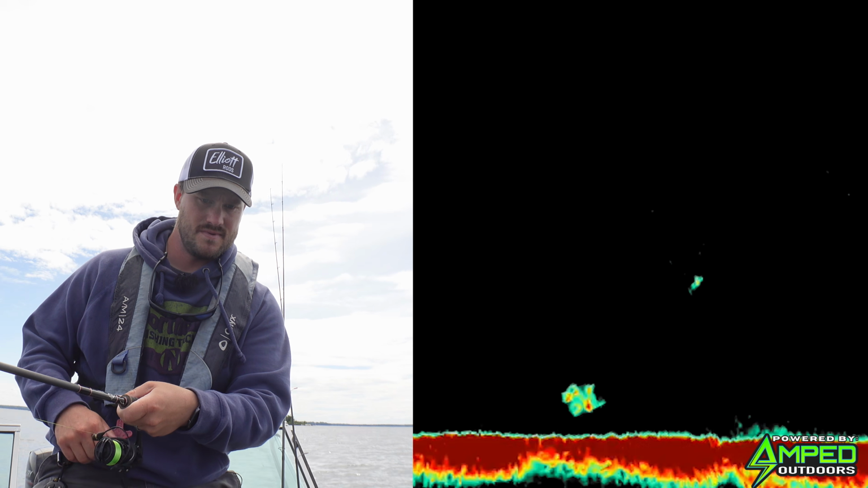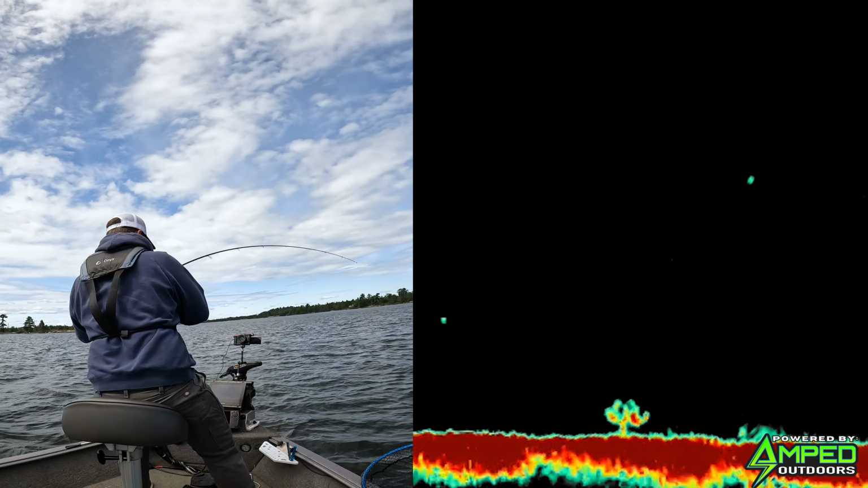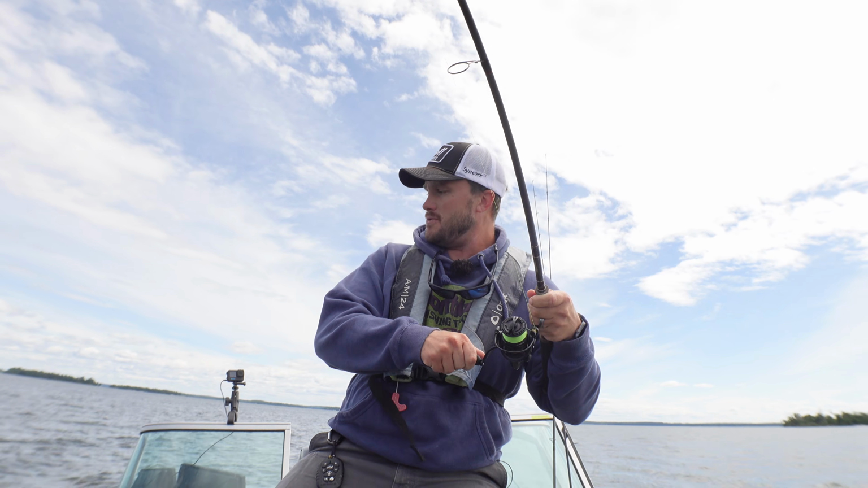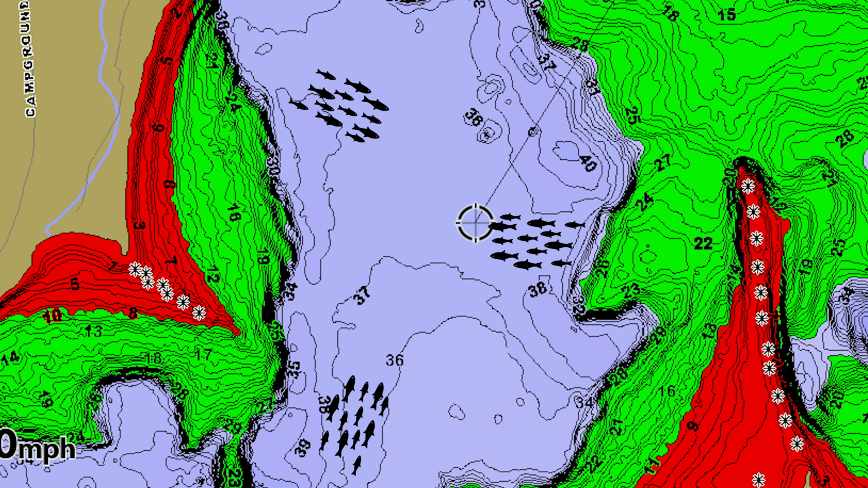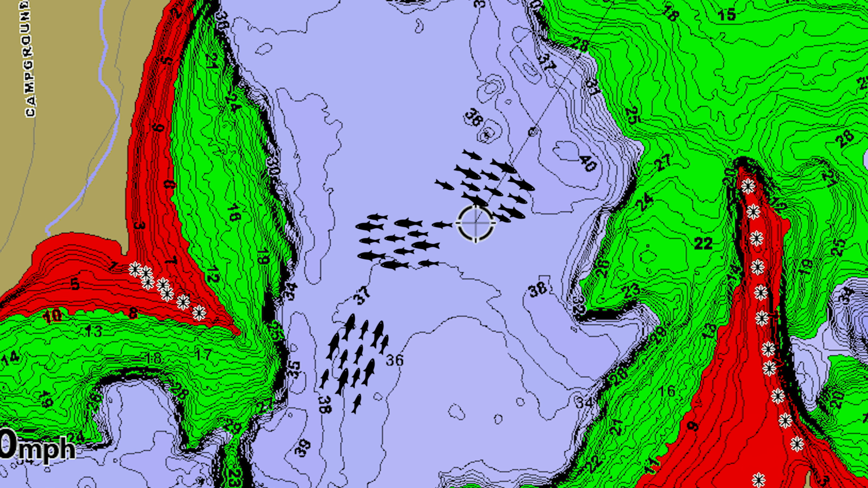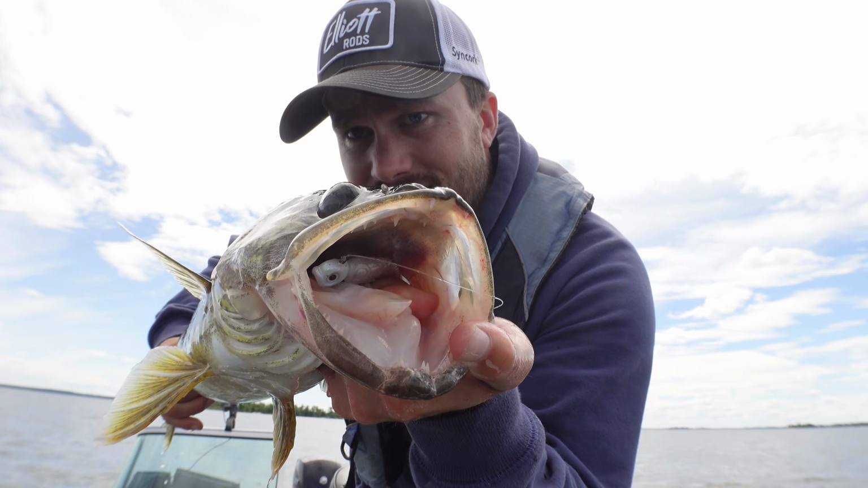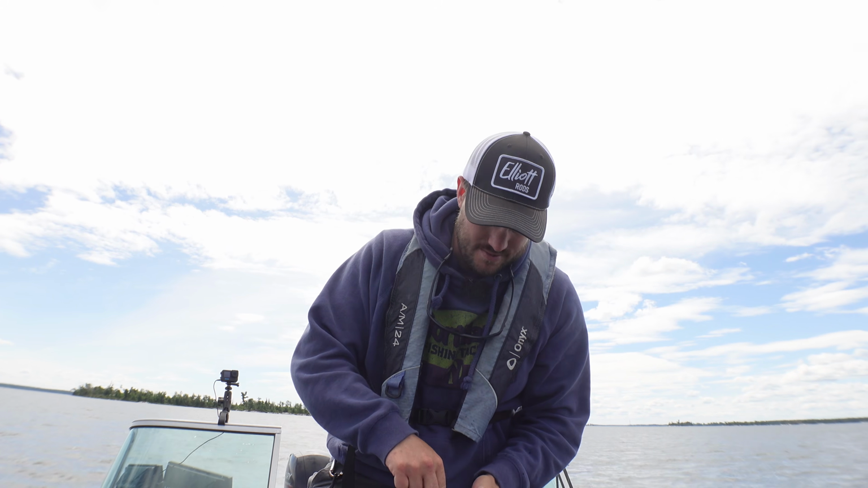Ooh. Yep. Oh, every once in a while when you start speeding up like that, they just can't help but smoke it. Sometimes they'll lazy follow, but one of the first things you're looking for when you're targeting this pattern is big mid to deep water flats that have a lot of bait cruising over the top. And these are a fun bite, that is for sure. Oh, that's a good one. That is what a lot of these do. They just chomp it.